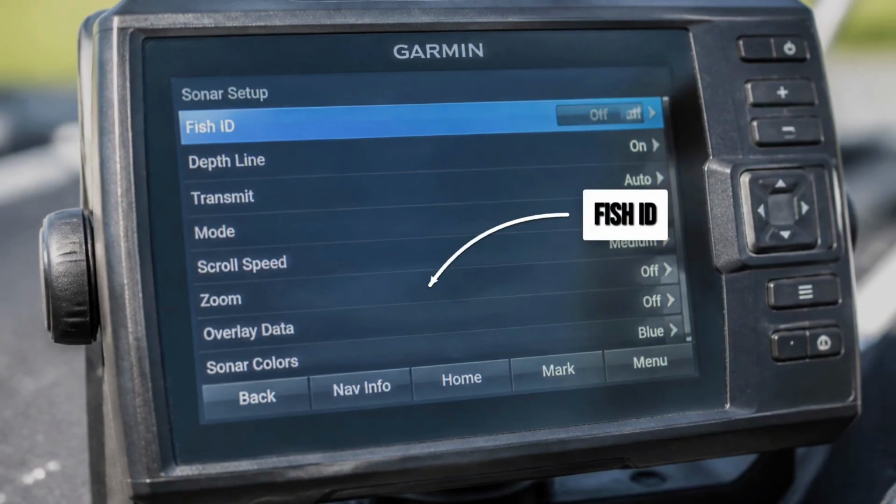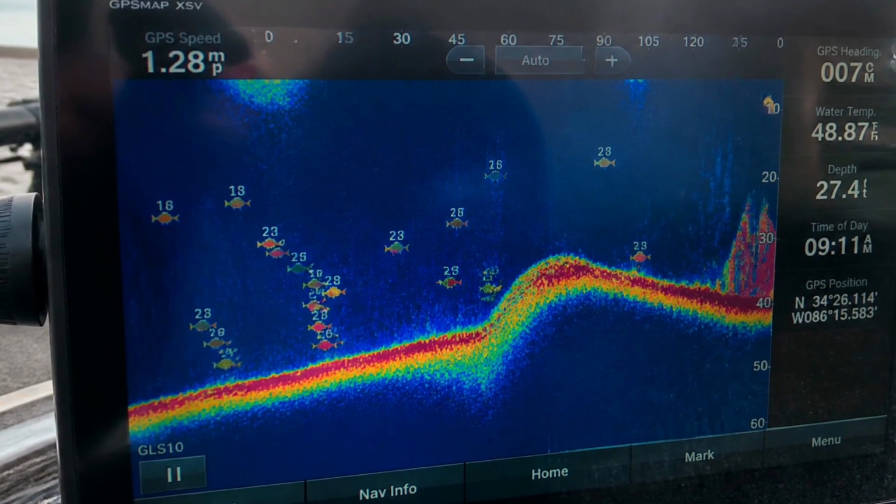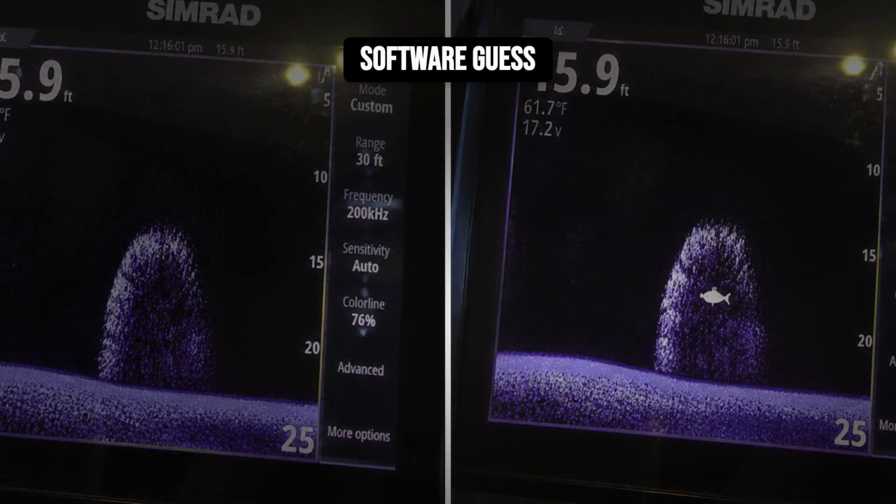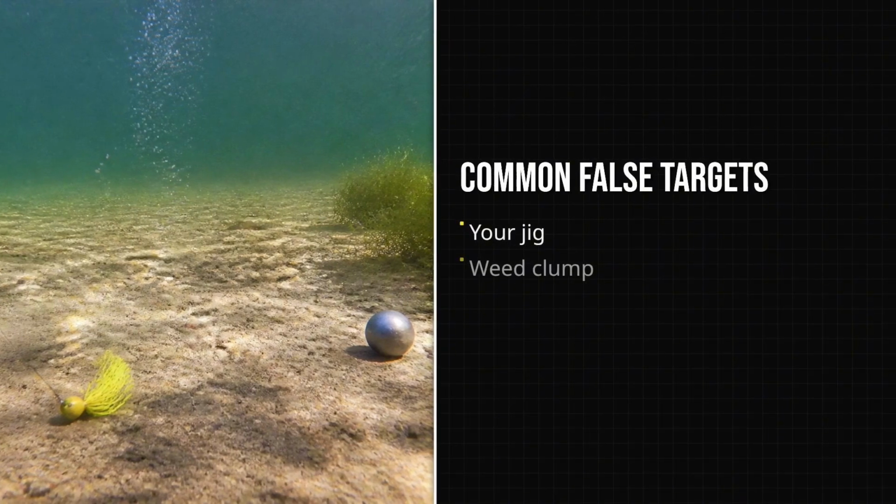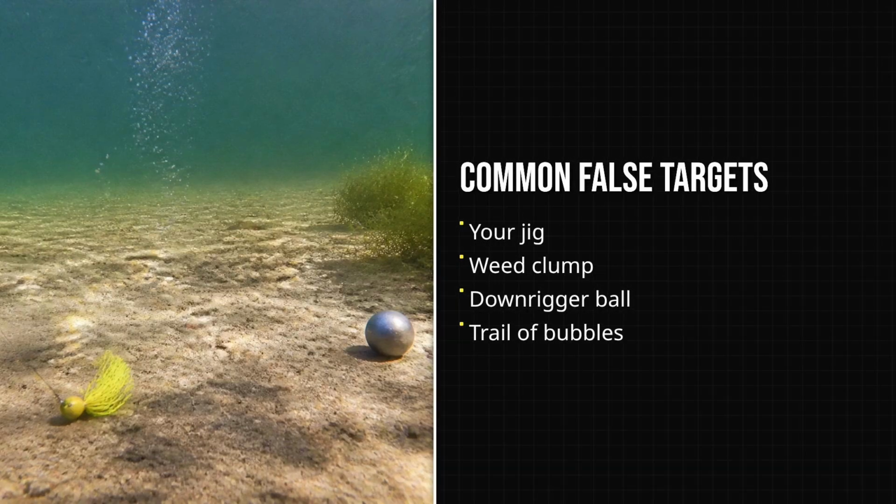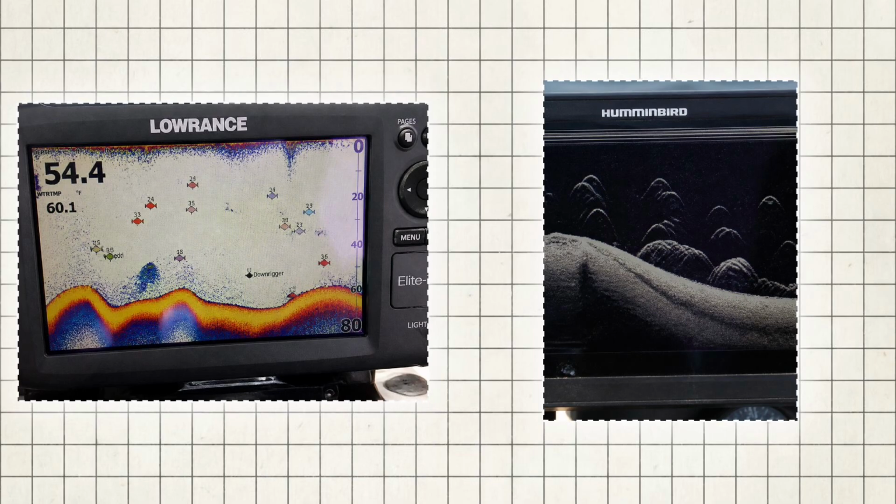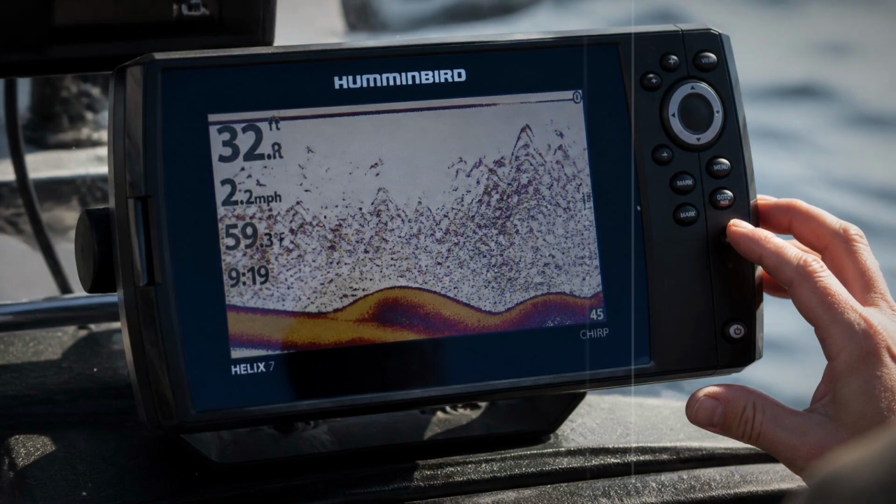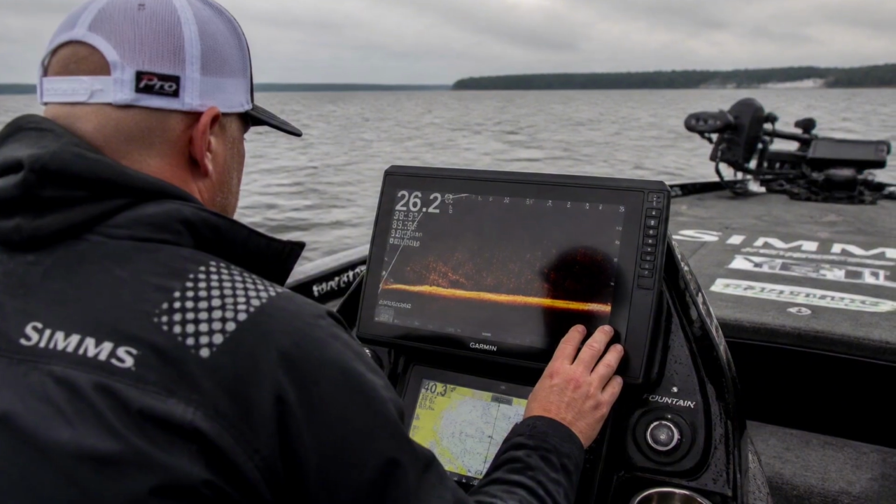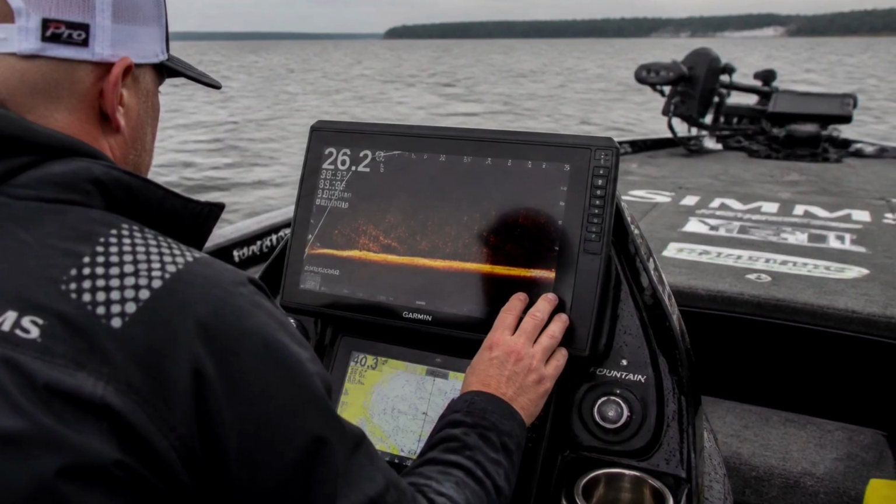Your unit has a mode called Fish ID, and it stamps a clean little fish symbol wherever it thinks something's swimming. But that symbol is just software reading a blip and taking a wild swing. It'll tag your jig, a weed clump, a downrigger ball, even a trail of bubbles. Turn Fish ID off, and you'll finally see the raw returns the pros actually read. It looks messier at first, but messy is honest. Your call, but every serious angler I know killed that setting years ago.